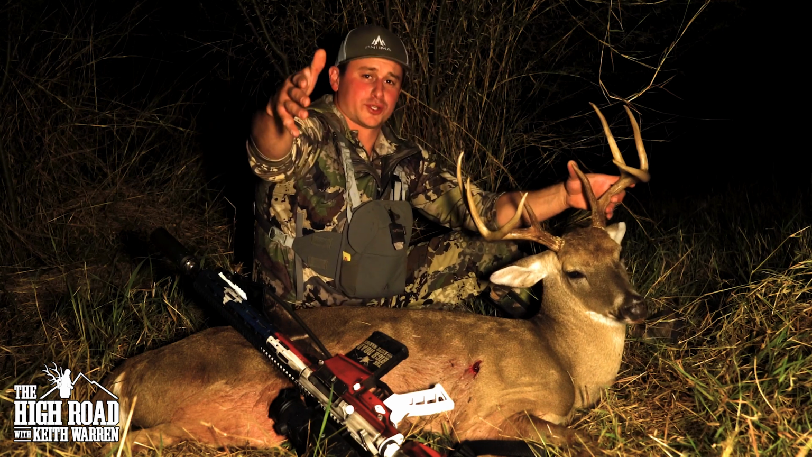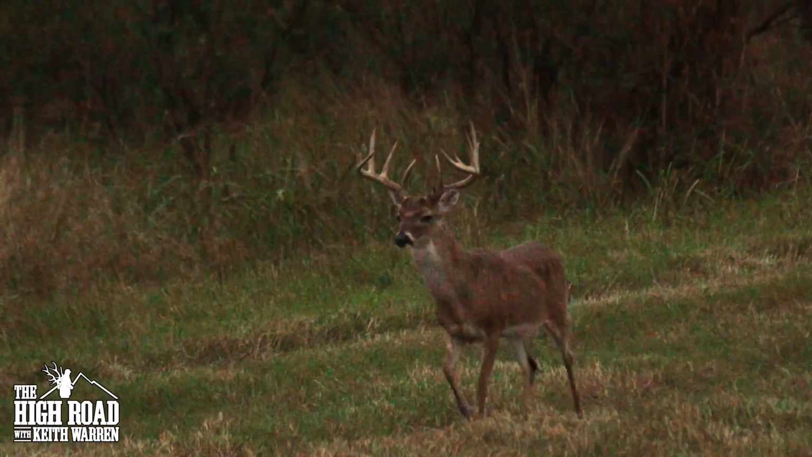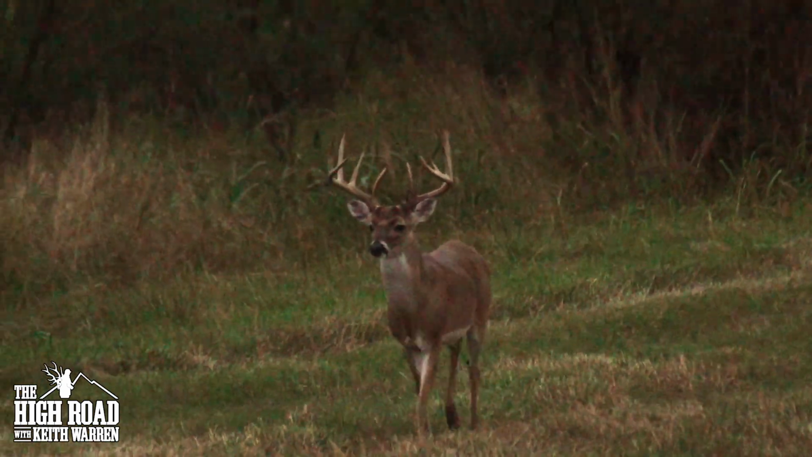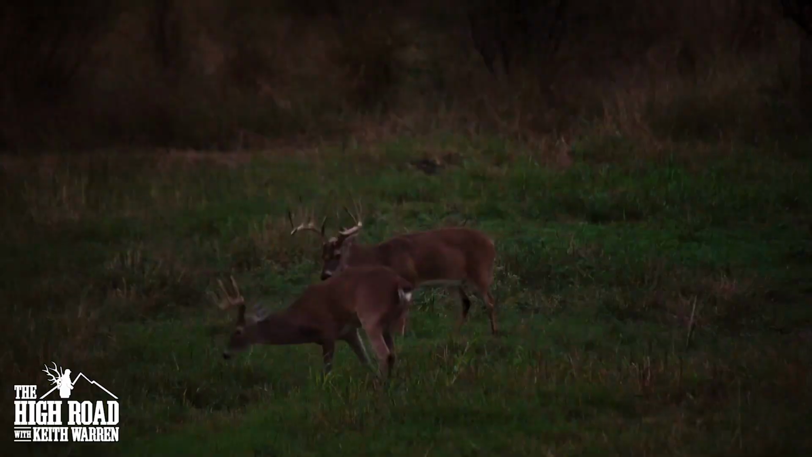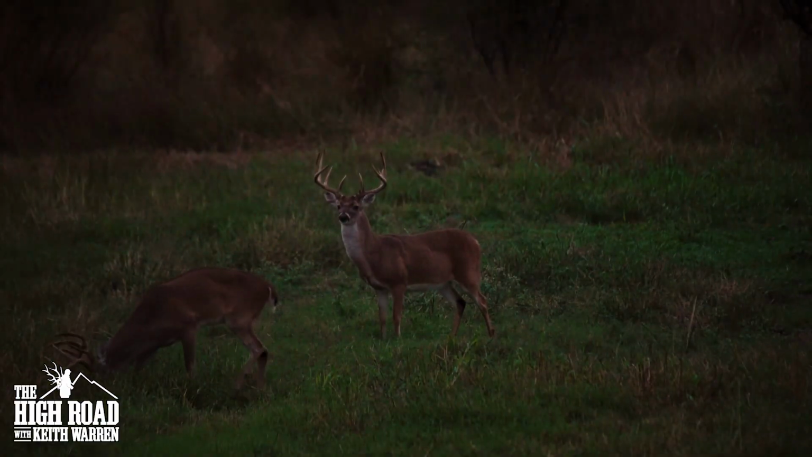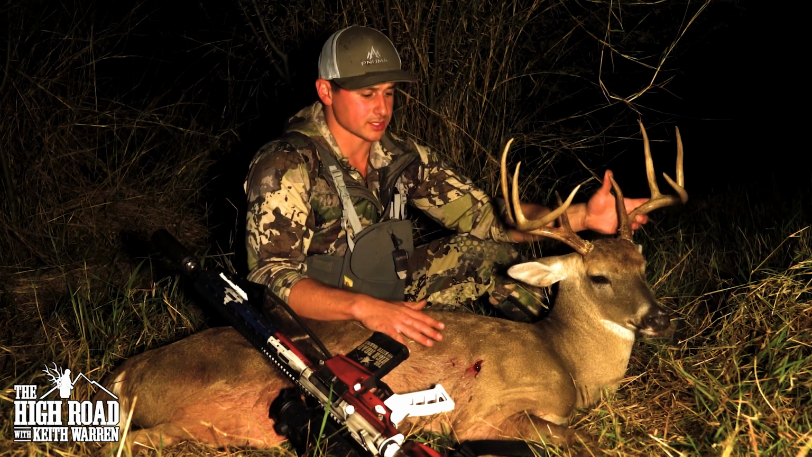To reinforce what I'm talking about here, later on, after this guy expired and it started getting dark, a massive 10-point came in. Just a beautiful buck, perfect frame, just everything you wish for in a whitetail. And it was awesome to see him because that's what they're going for out here. They want more of that. But this guy is an awesome deer, was an awesome hunt.